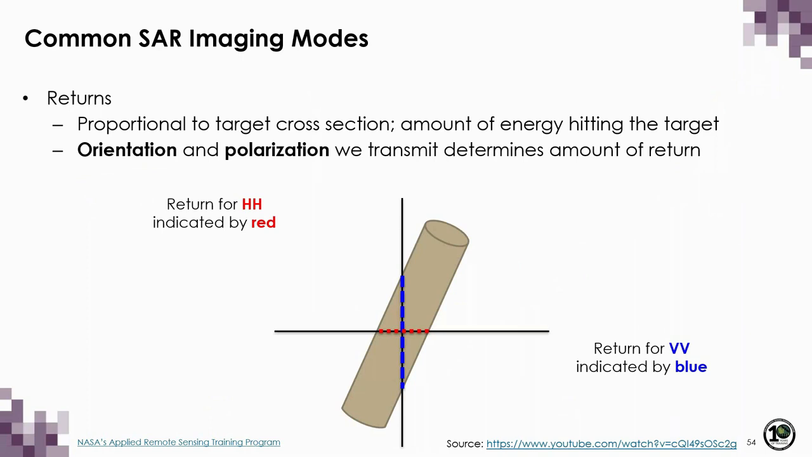Now, all other factors being equal, returns for a given polarization depend on the amount of energy that hits the target. So it's proportional to the target cross-section. In other words, the size and orientation of the target and the polarization of what is transmitted determines the amount of energy that's returned. Now, what I'm showing you here are the returns for both linear horizontal and linear vertical from a given target shown in gray.